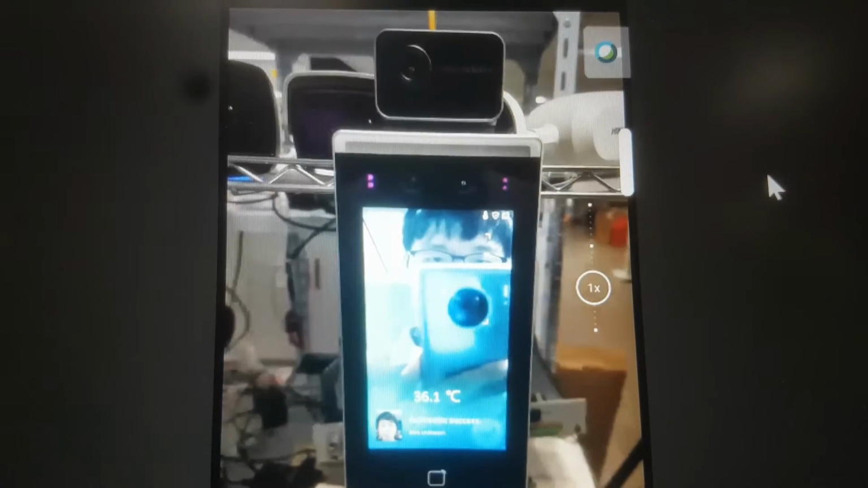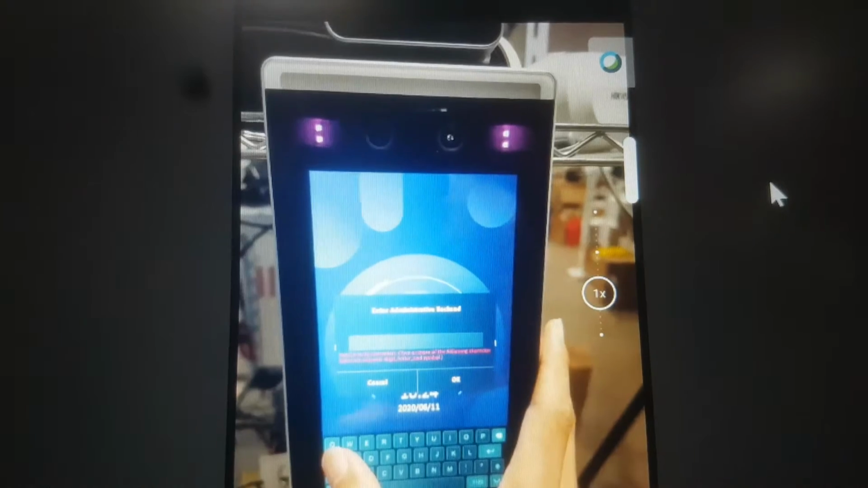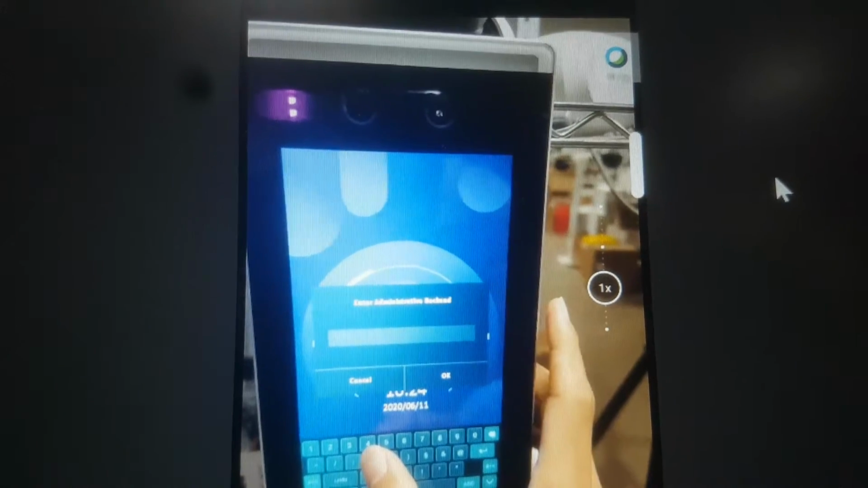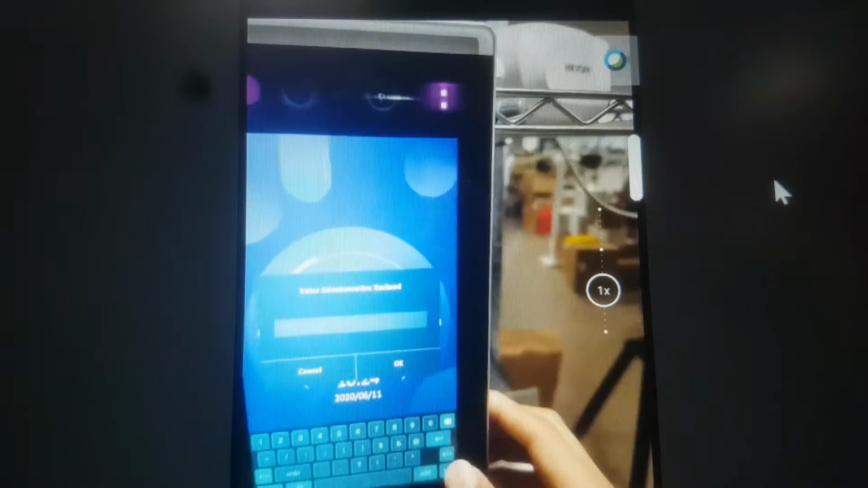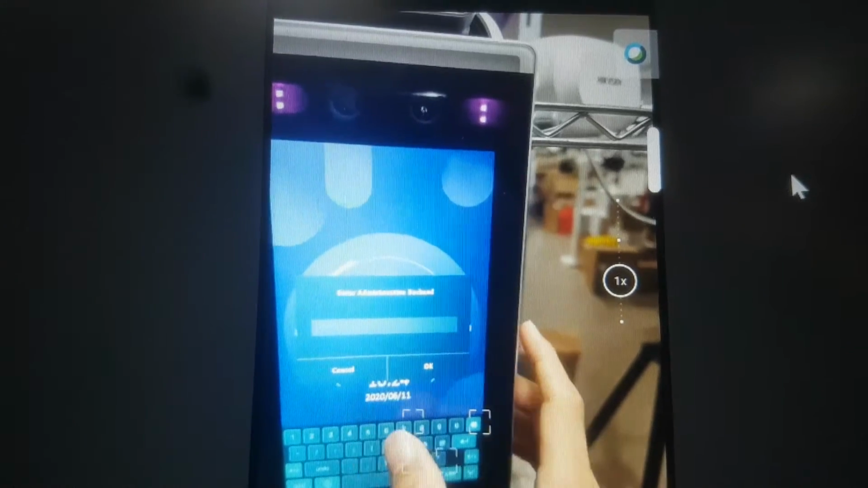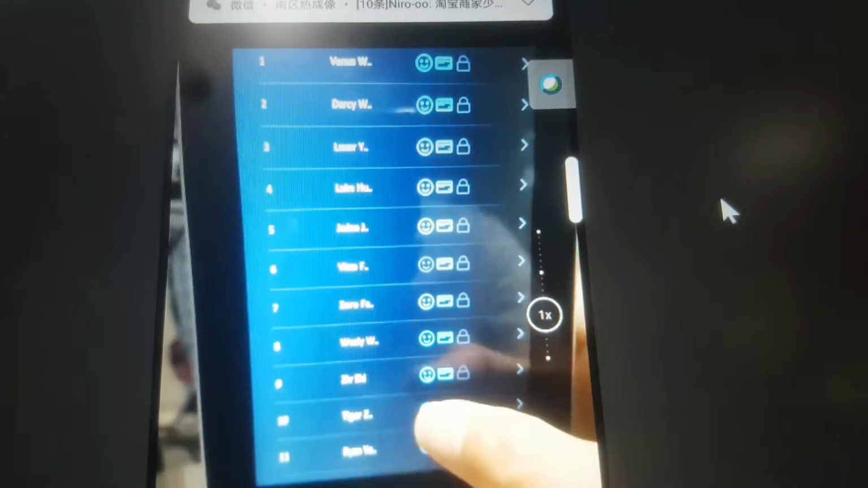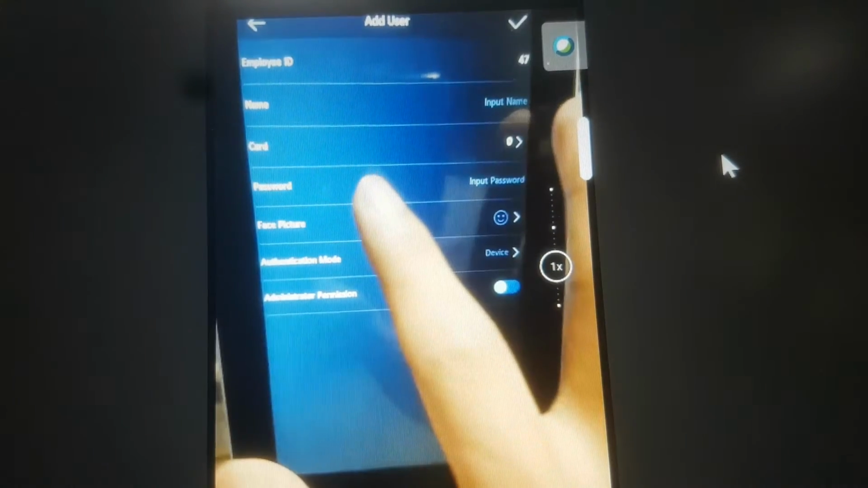So this is the eco memo, and then we get inside the configuration interface. So from here, first this is the user menu, the user interface. So you can add your phrase, for example I just have test. You can add your phrase, add the password, and add the face. You can add the face image here.